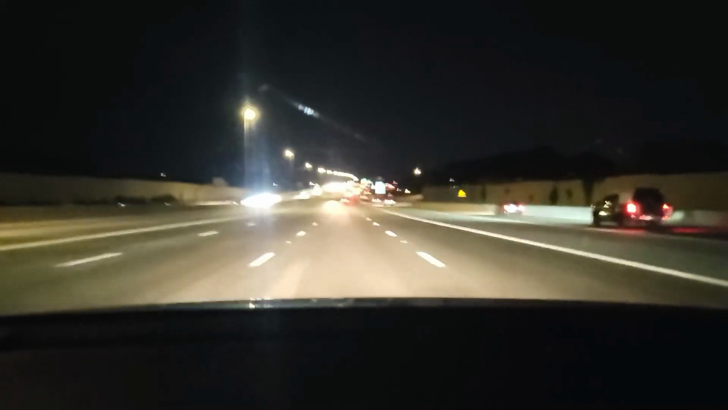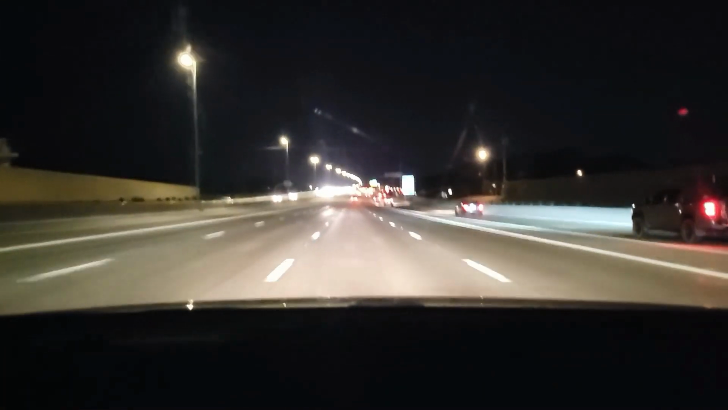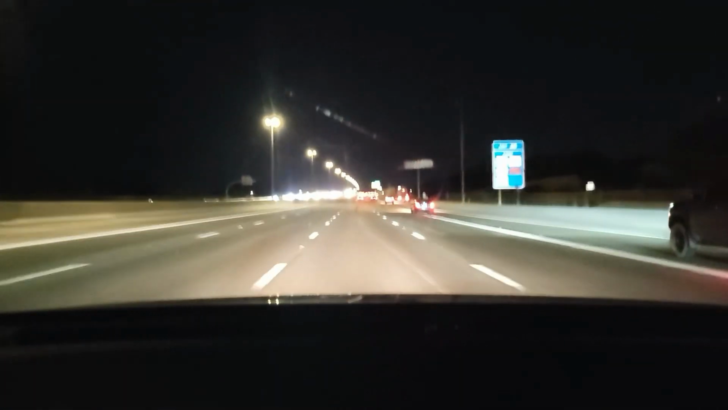Then we'll be going through Scottsdale. This is the best way to go through Scottsdale, on the freeway.